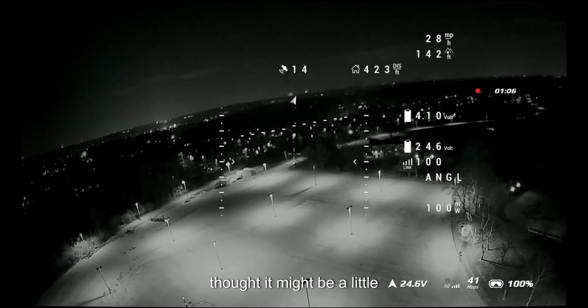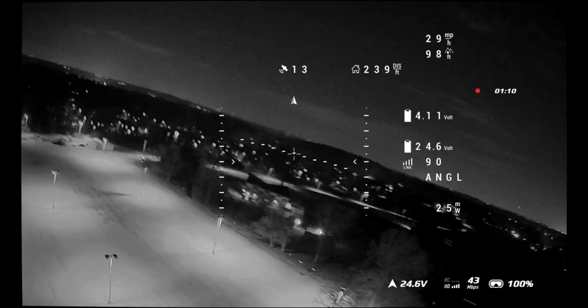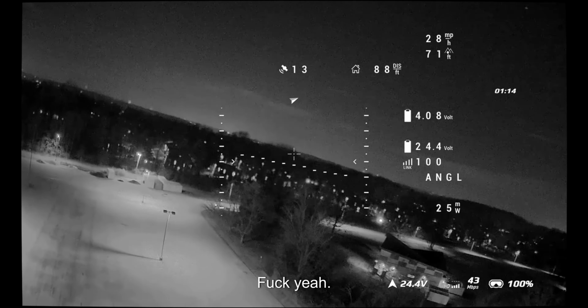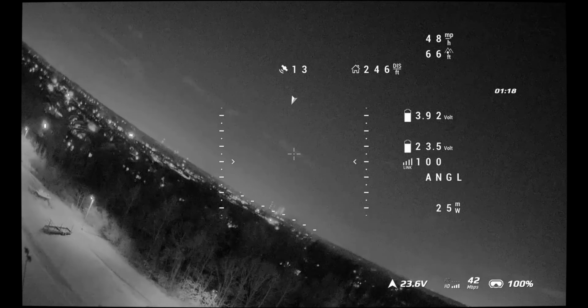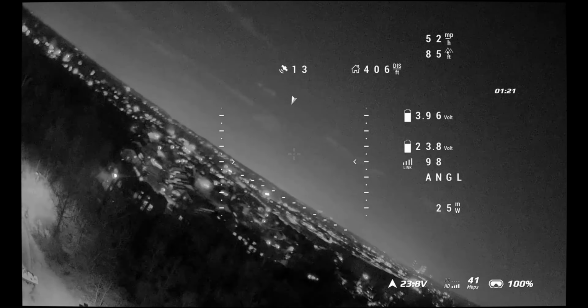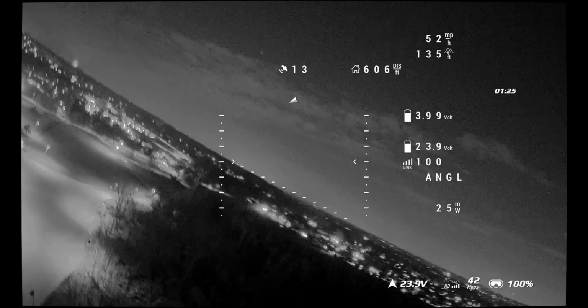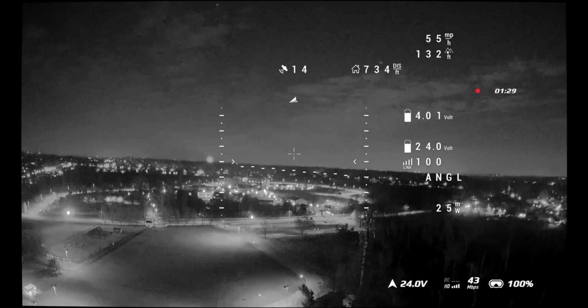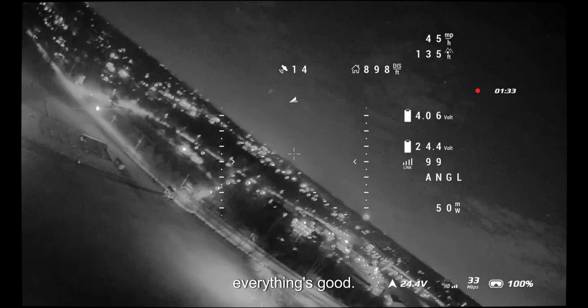I thought it might be a little foggy, but we're here. Fuck yeah. Just kind of stay chilling here until we know everything's good.